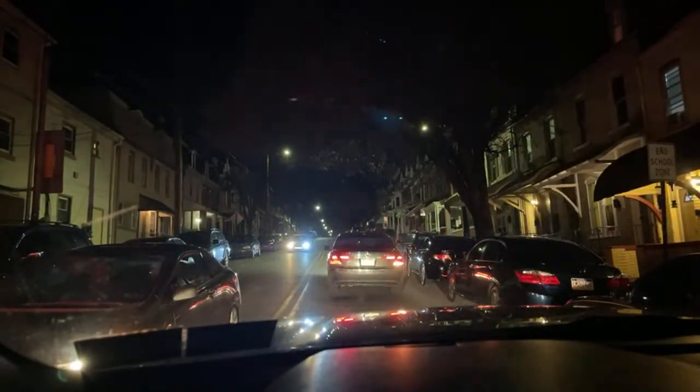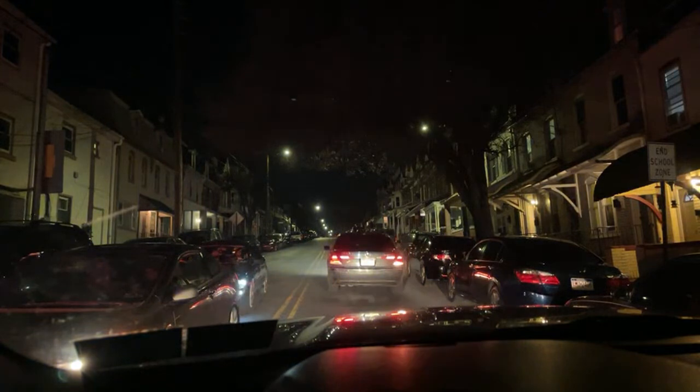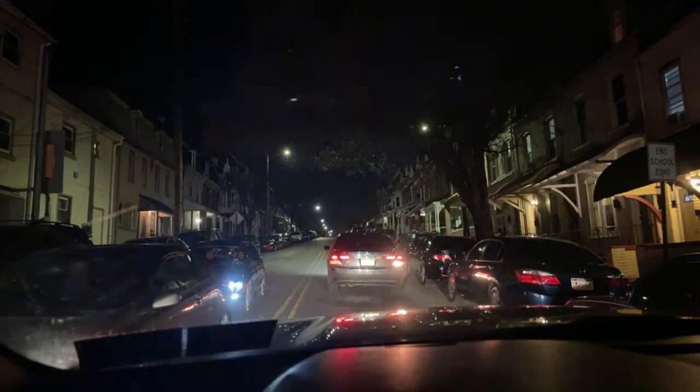Christ. Look at this buffoon blocking the whole goddamn road. This is what I wanted to do. Sit in a... Yeah, Mac, that's the way to go. Nina, don't get me cranked up, please. I'm trying to remain calm. I just don't like being boxed in in the worst section of the city.